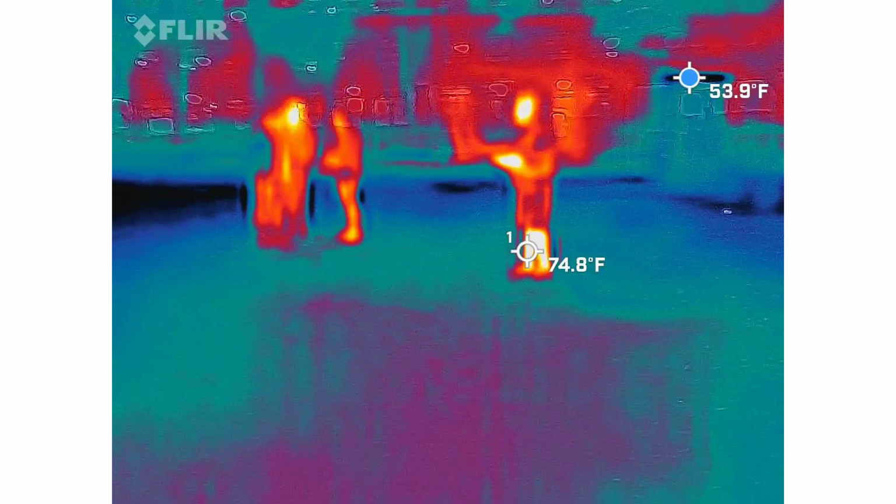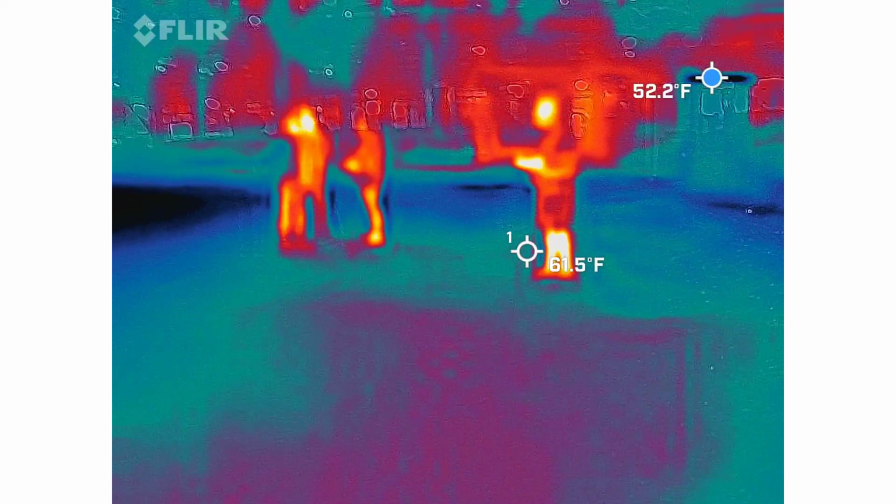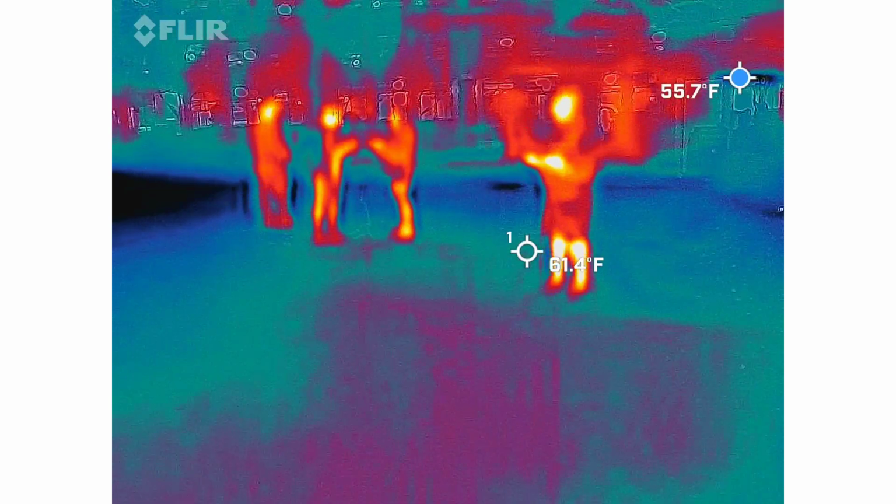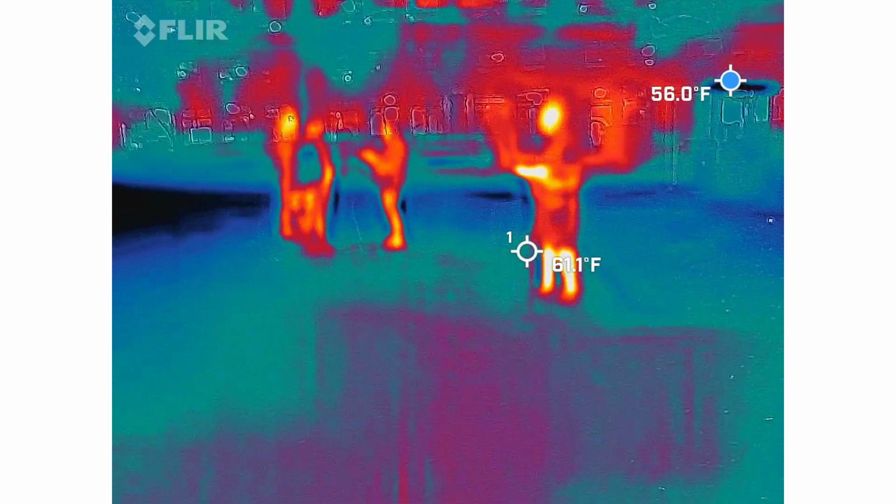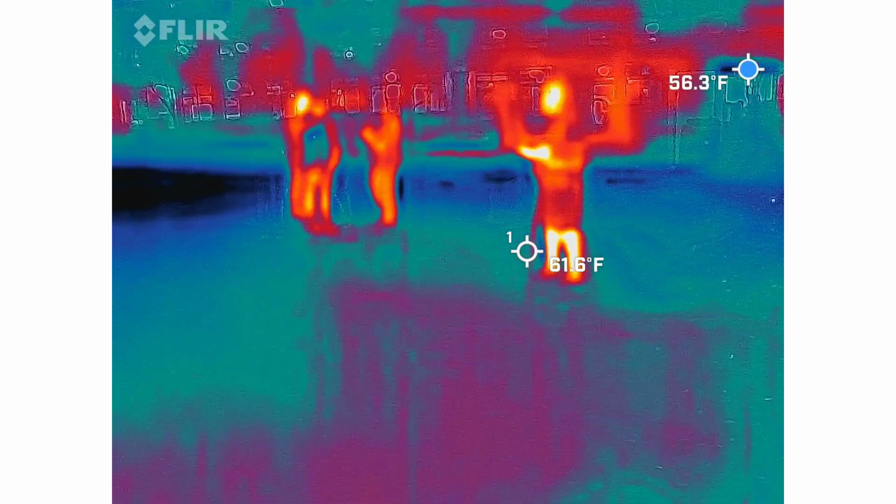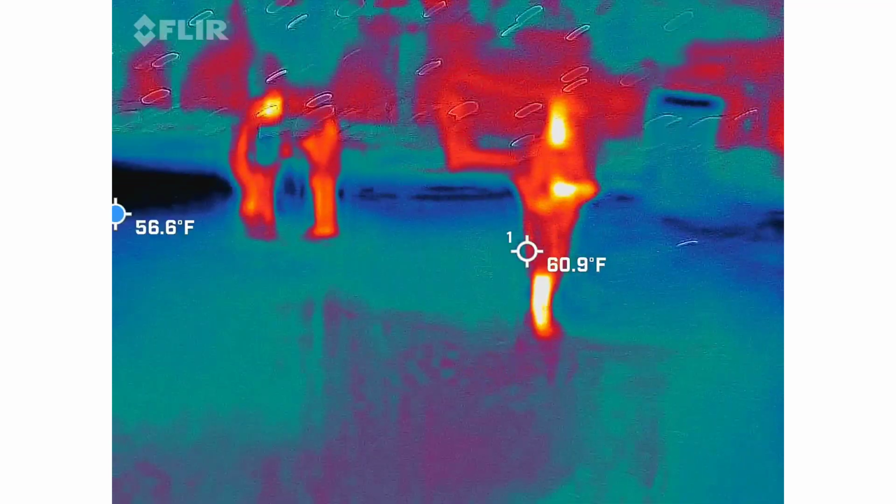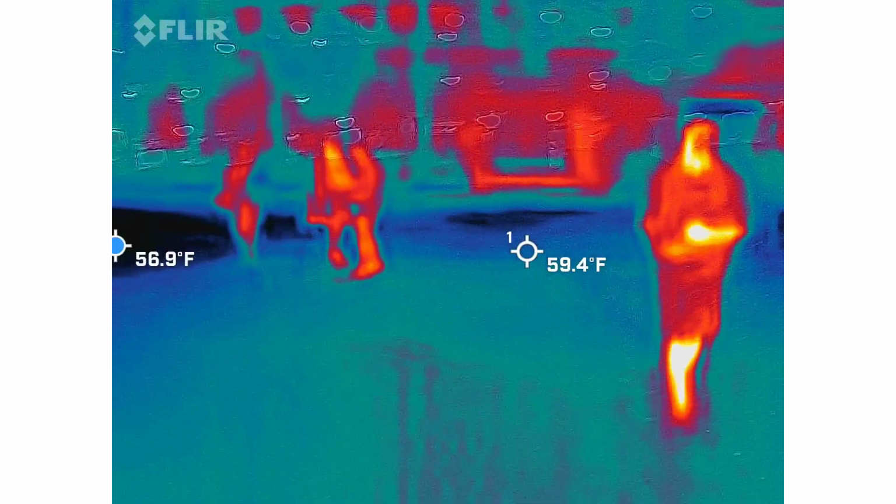My bubble. It was long, though. I think it was a... If I hear it again, I'll be... Because yeah, there's a hole in it, so it's pop.